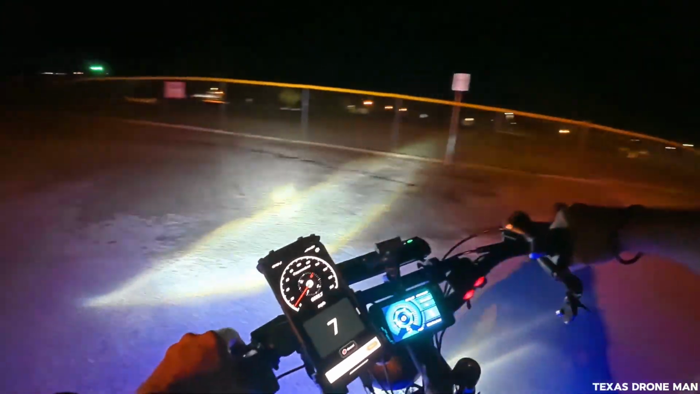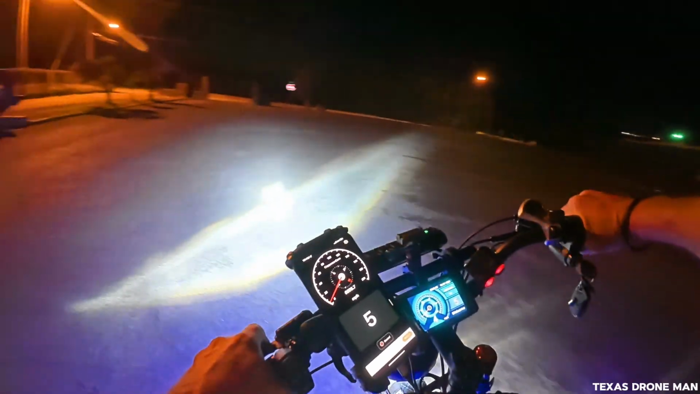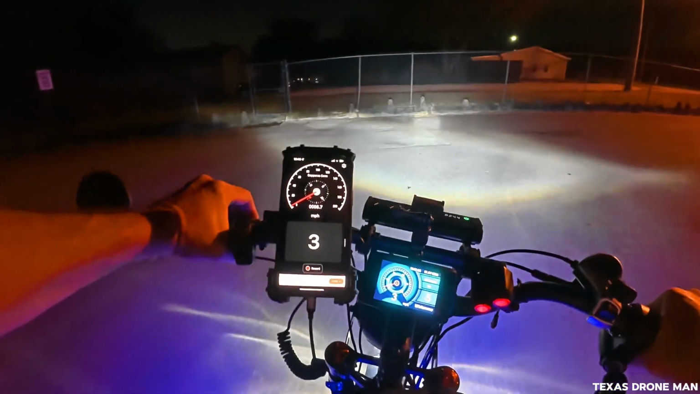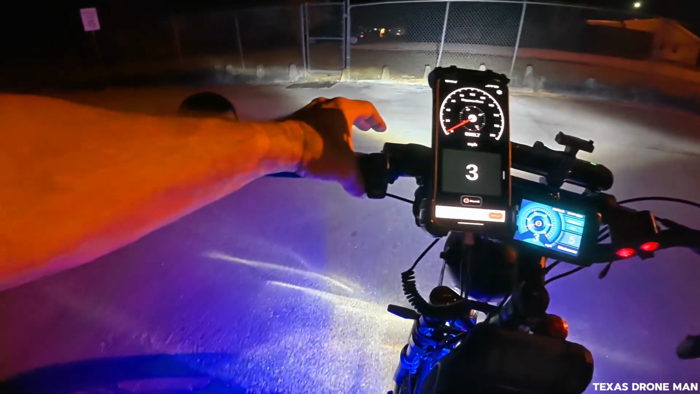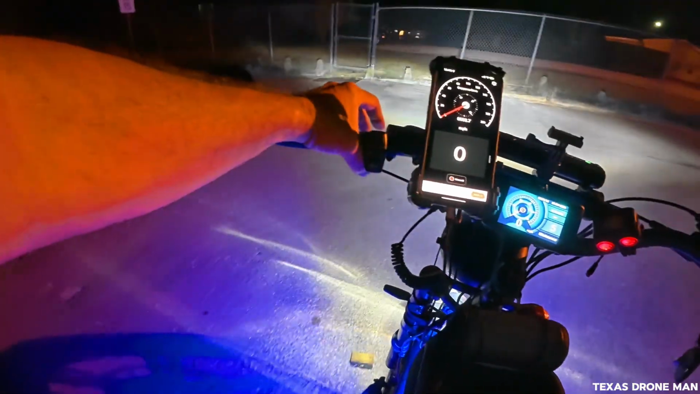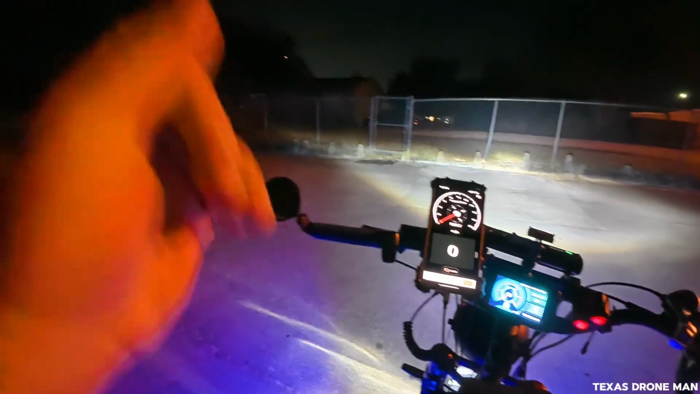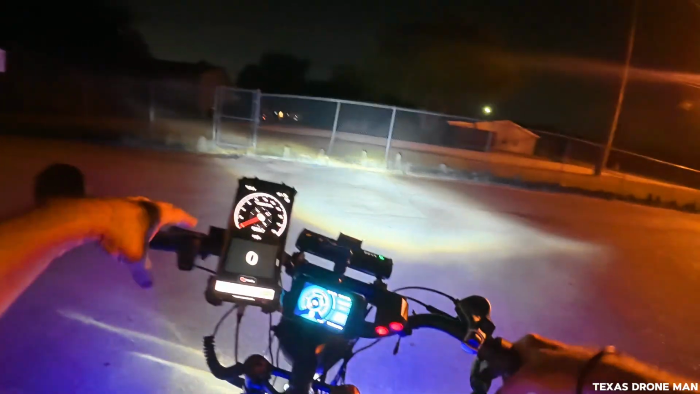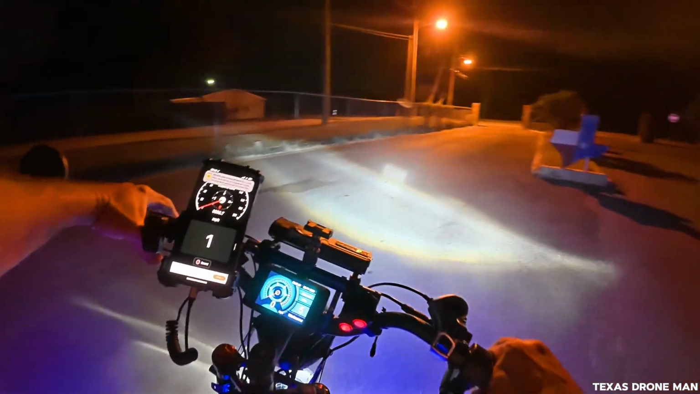but look, there's something else. What the hell is everybody doing? Dropping shit? Let's see, what is this? I don't know what that is. It looks like some kind of reflector of some sort, but yeah, I got all that.